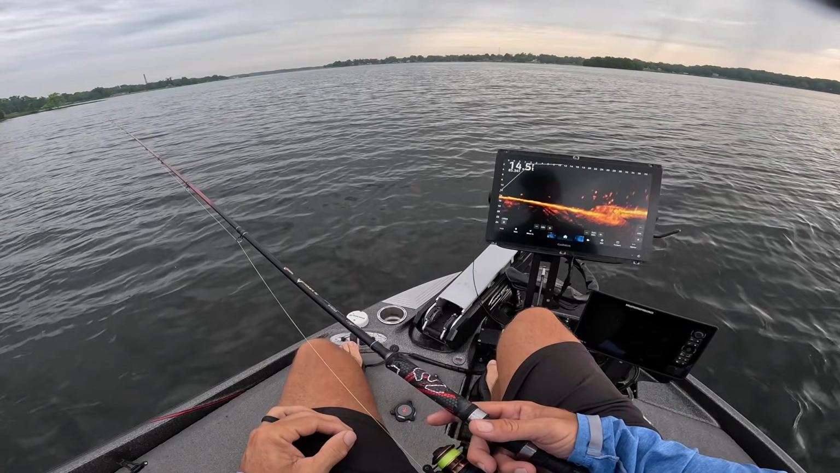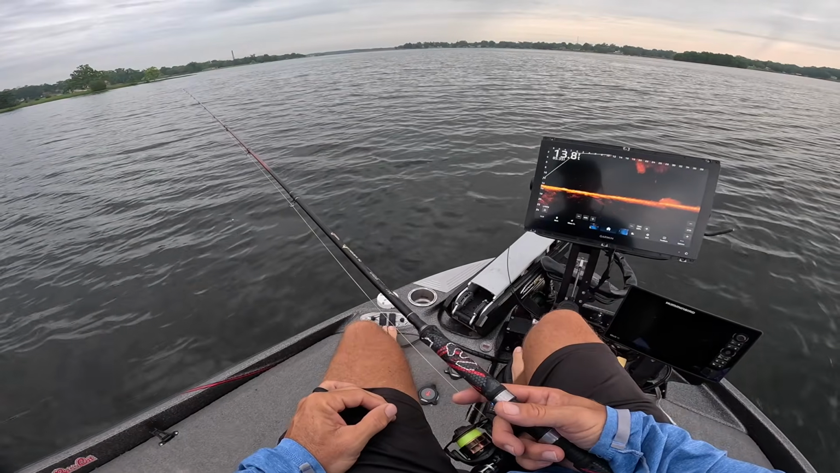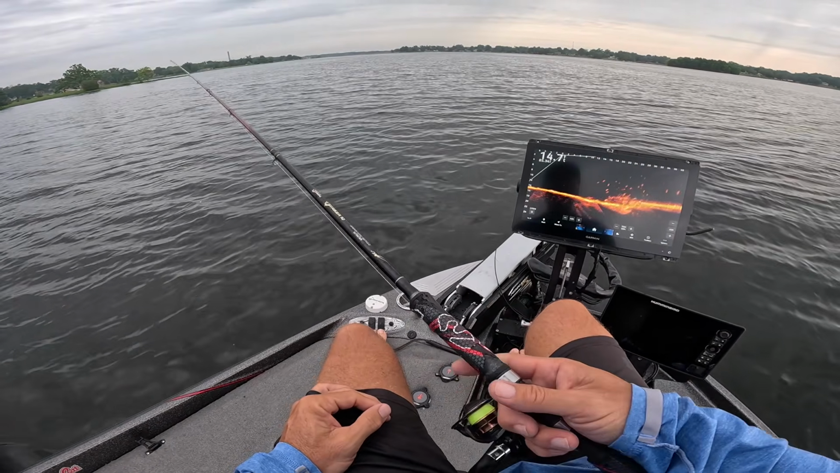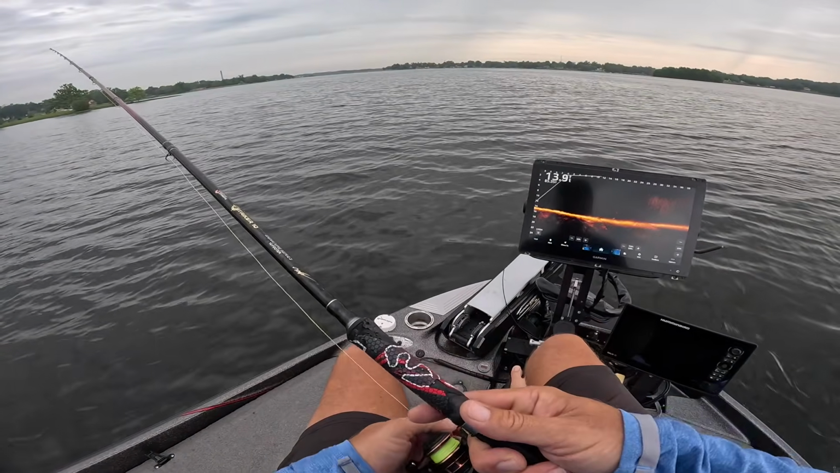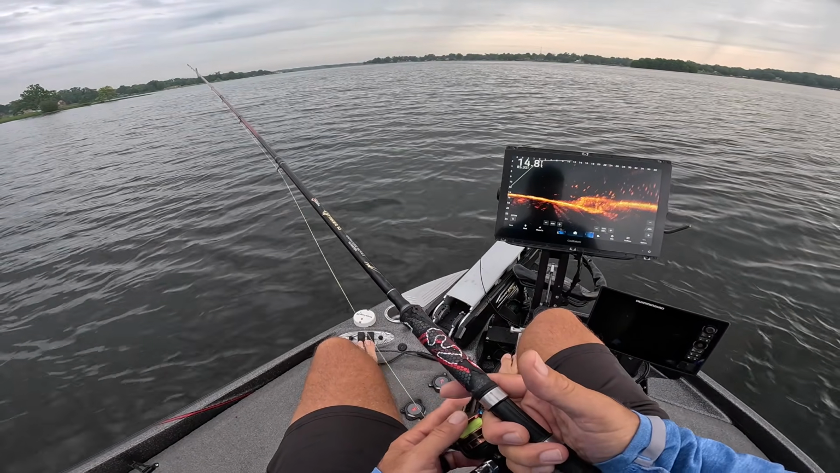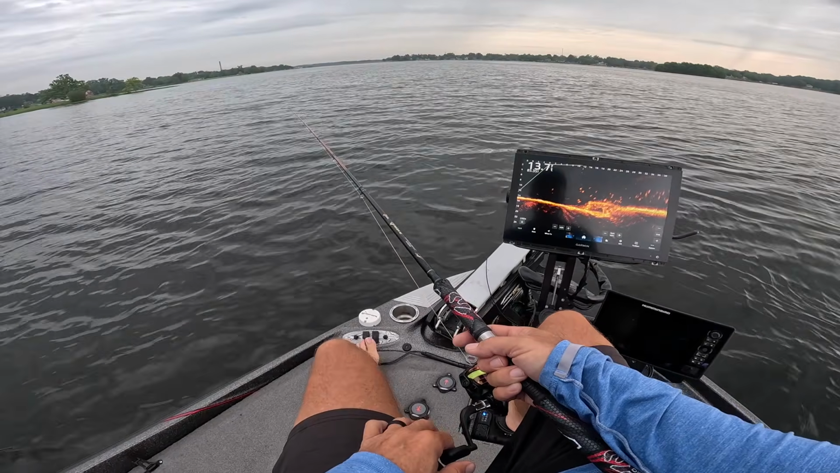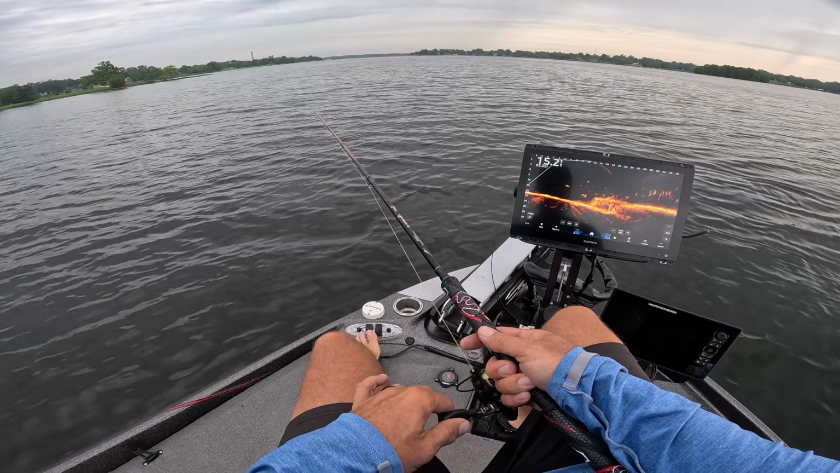Now, as this water temperature falls, these fish will continue to get more and more finicky, at least on my home lake. A lot of times I'll move to other lakes shortly after the month of July, just because it gets pretty darn difficult here. They really become susceptible to the water heat.